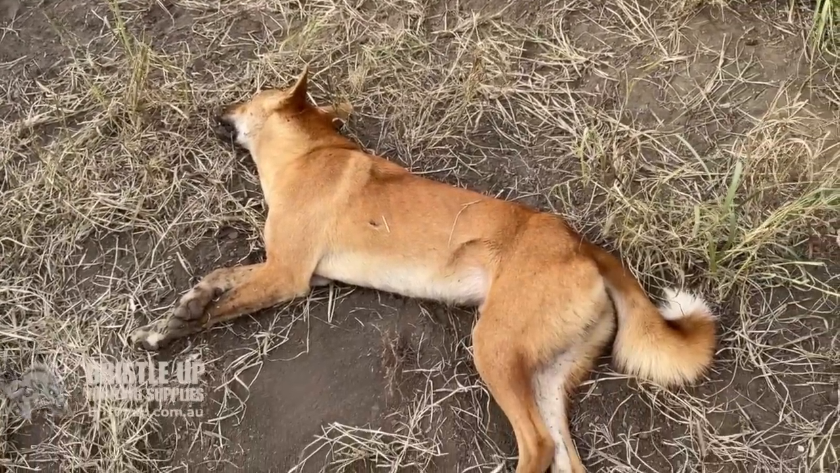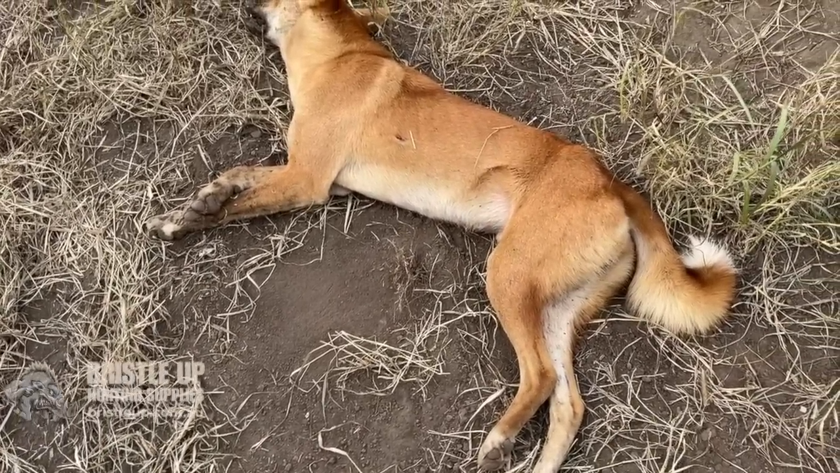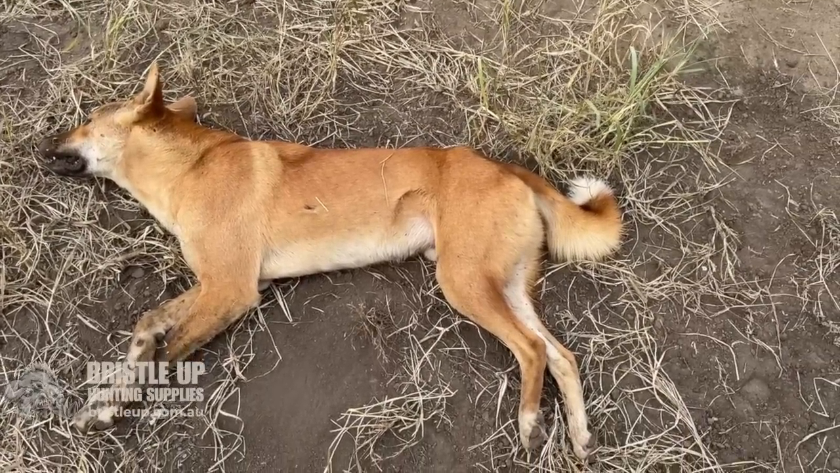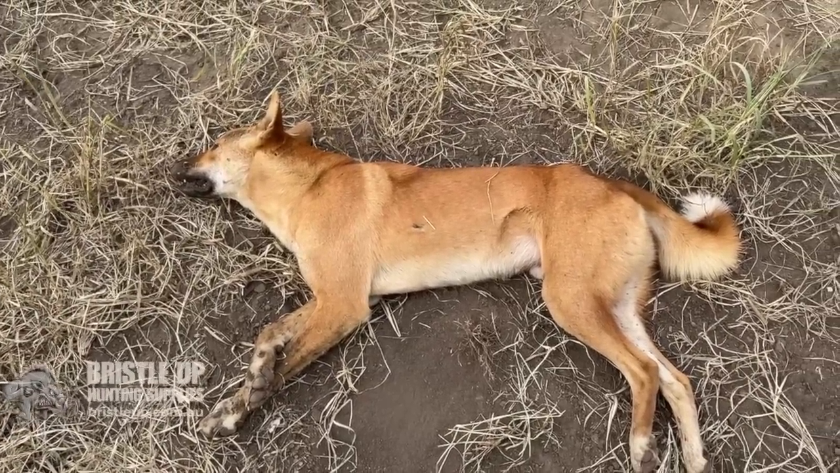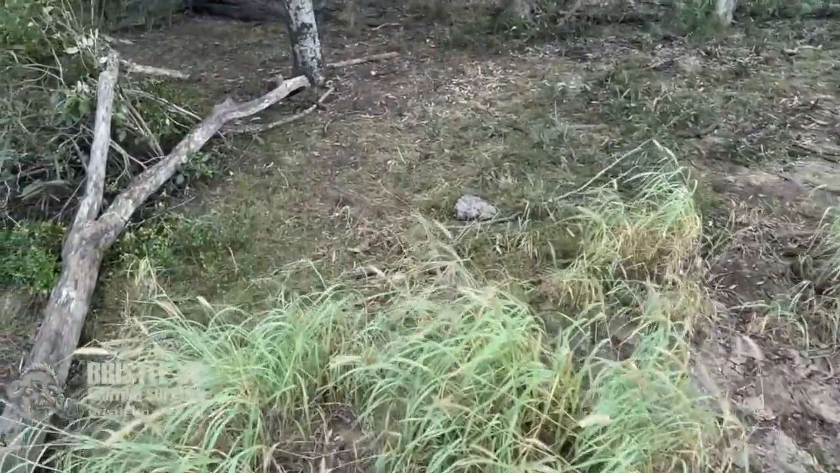Anyway, that's good. Another one out of the breeding cycle. So what's that? 3 bitches now, and a dog. 2 dogs maybe. I just forget. Anyway, they're all dead anyway. It's 5 dogs anyway. Righto, we'll keep going. Righto, just have a look at these other ones here.